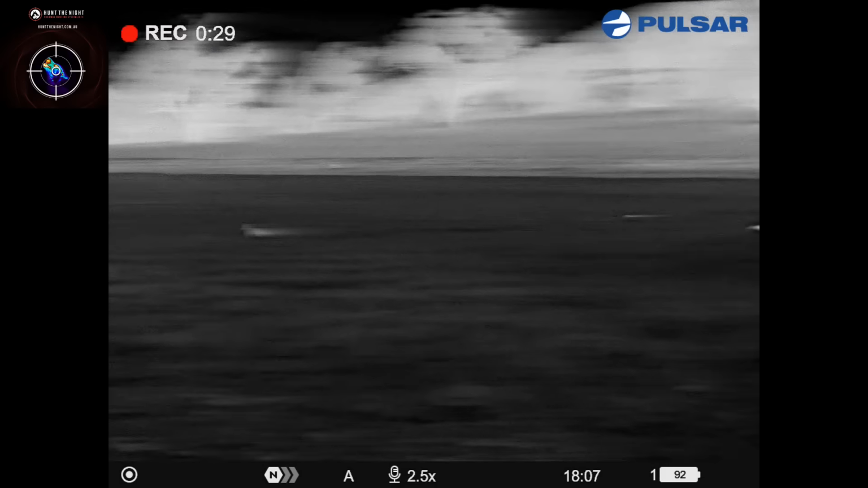I love it when a plan works. I did catch up with these two foxes. Old mate on the right there, he's got the googly eye.